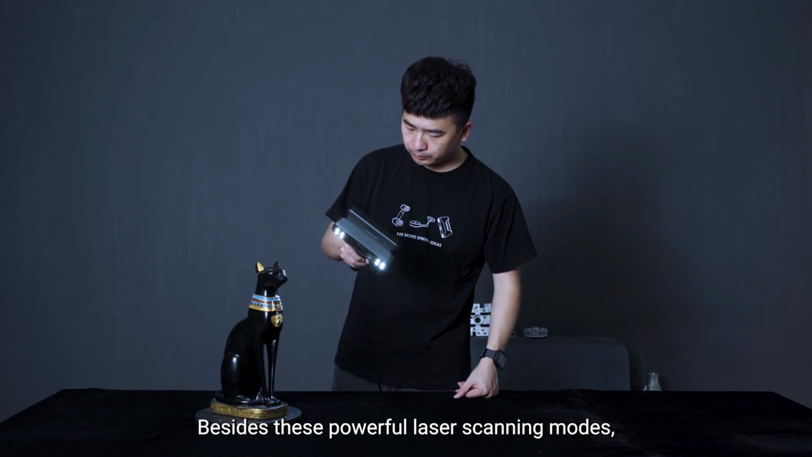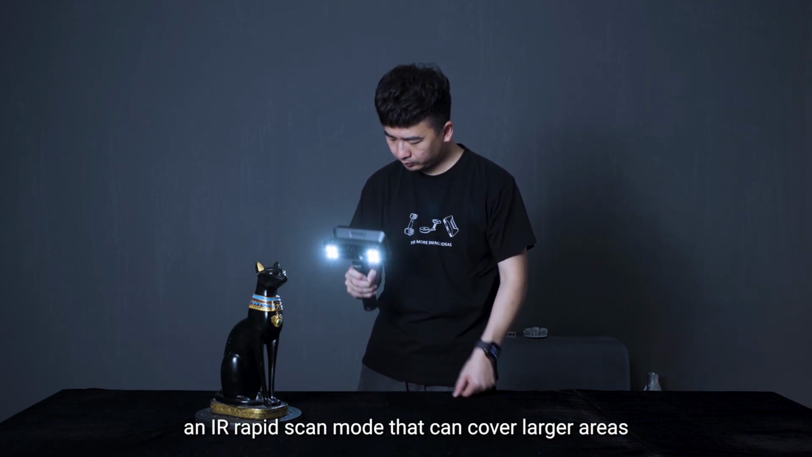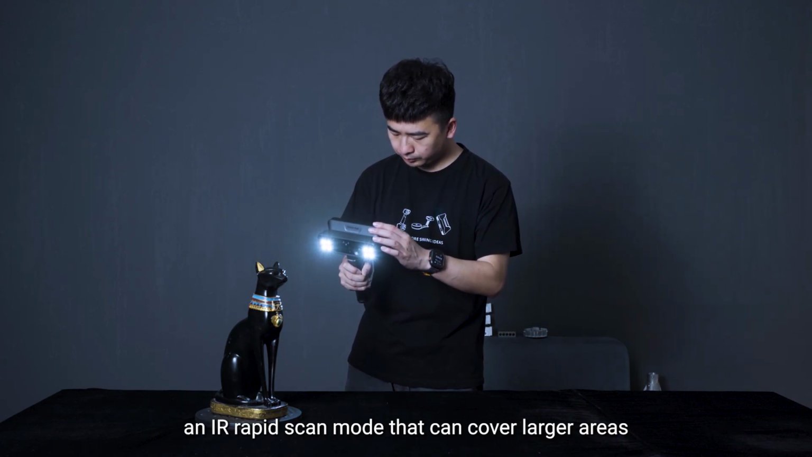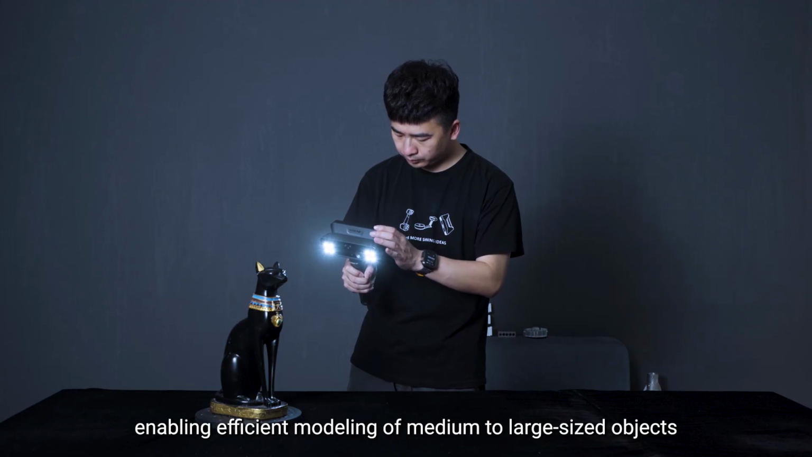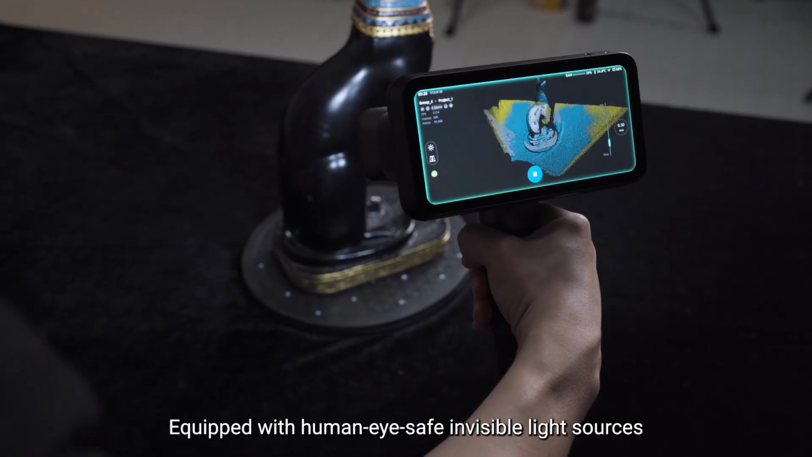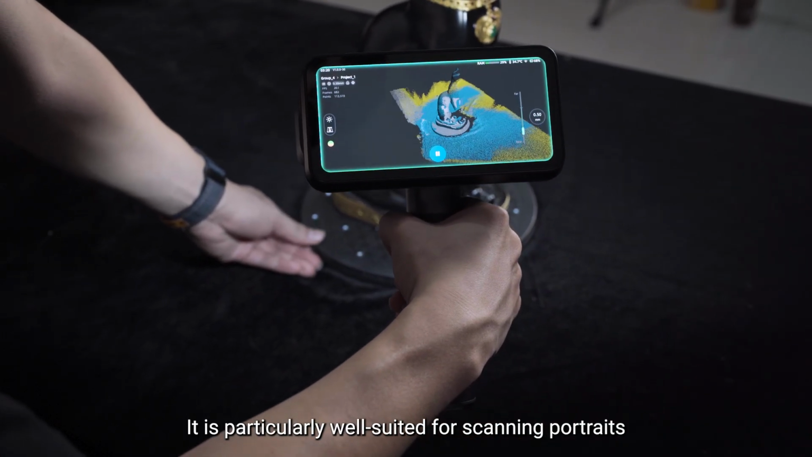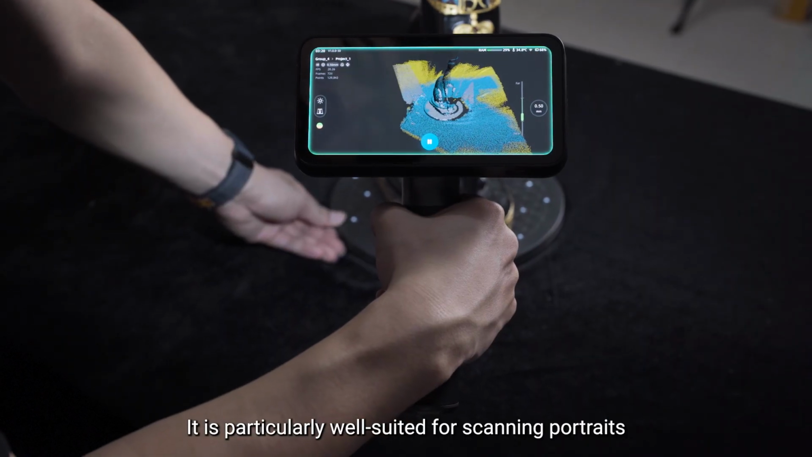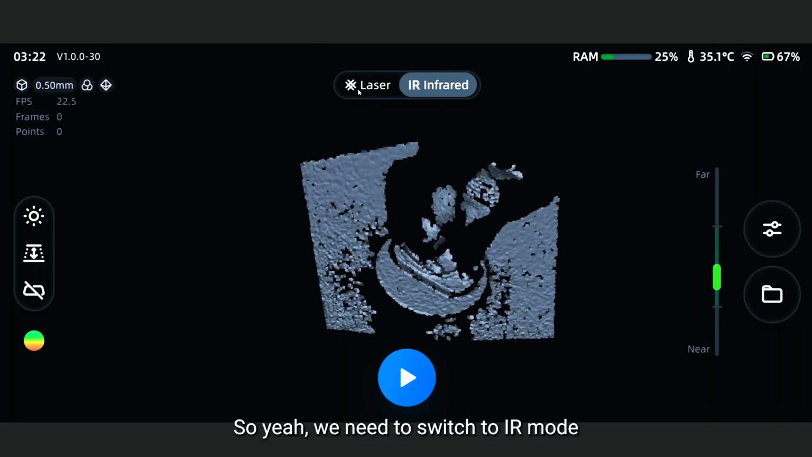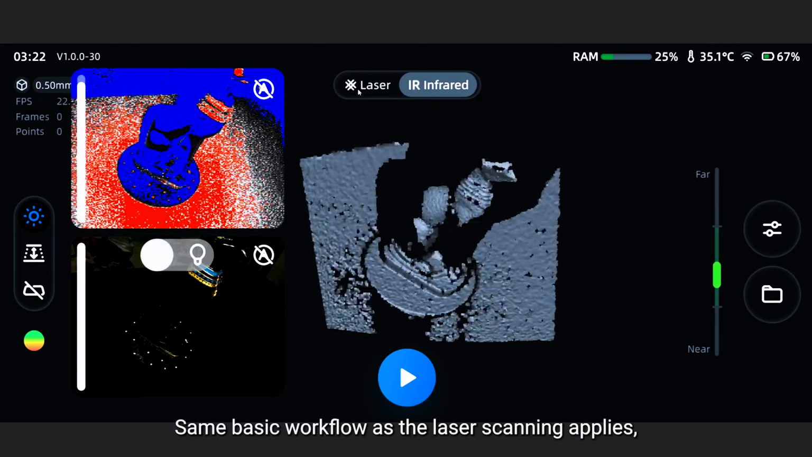Besides these powerful laser scanning modes, EinScan Rigil also features an IR rapid scan mode that can cover large areas, enabling efficient modeling of medium to large-size objects. Equipped with human eye-safe invisible light sources, it is particularly well-suited for scanning portraits. So yeah, we need to switch to IR mode using the top toggle button. Of course, the same basic workflow as laser scanning applies.